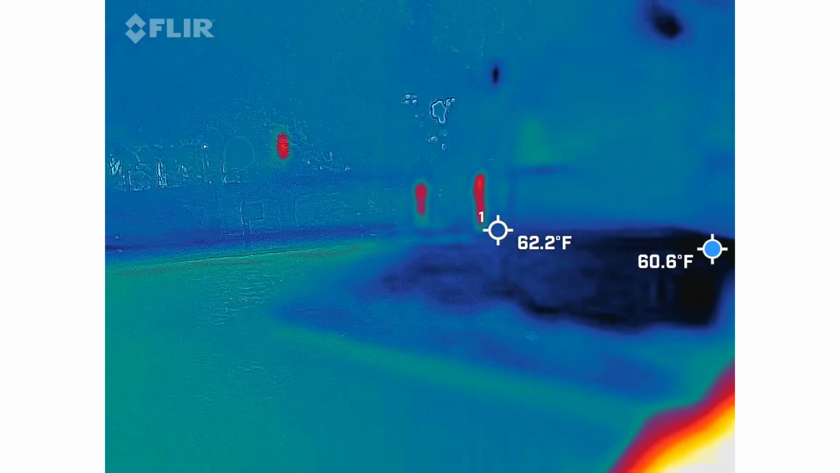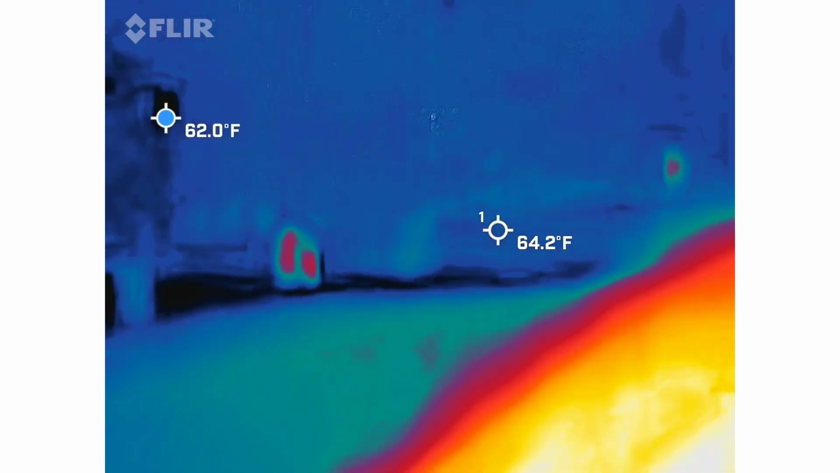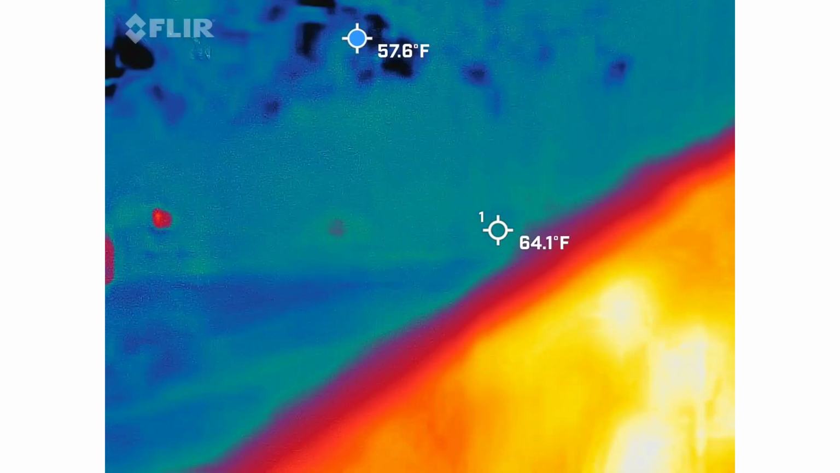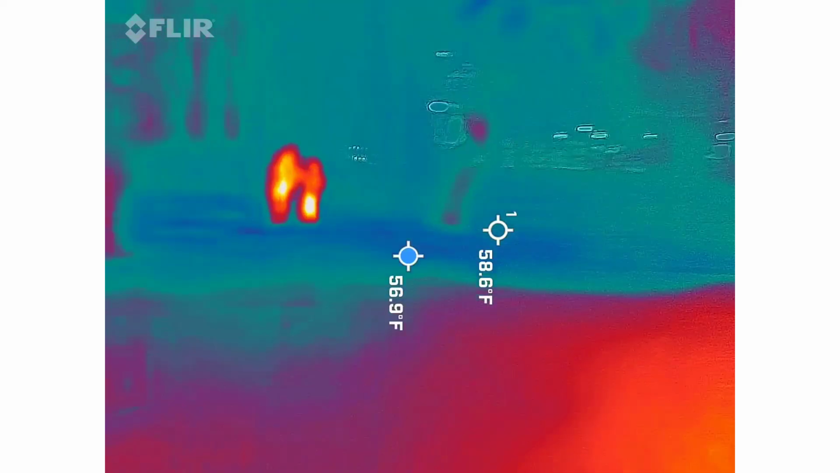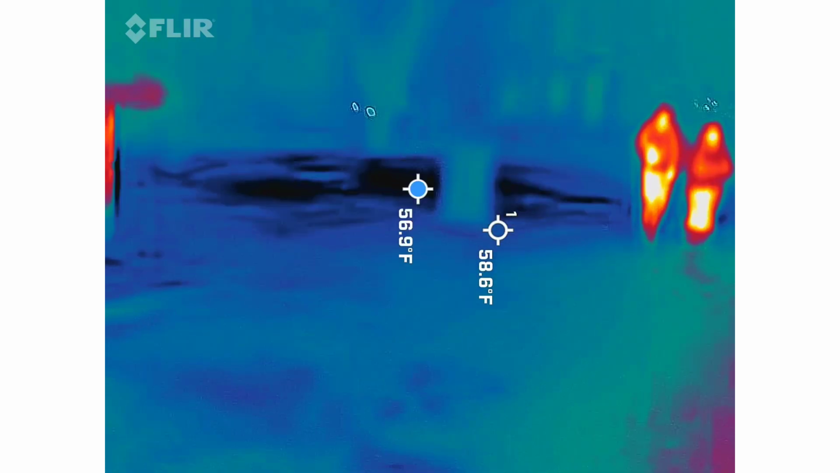Let's go. It's like a tree to the left. Henry, where are you? Show us your location.